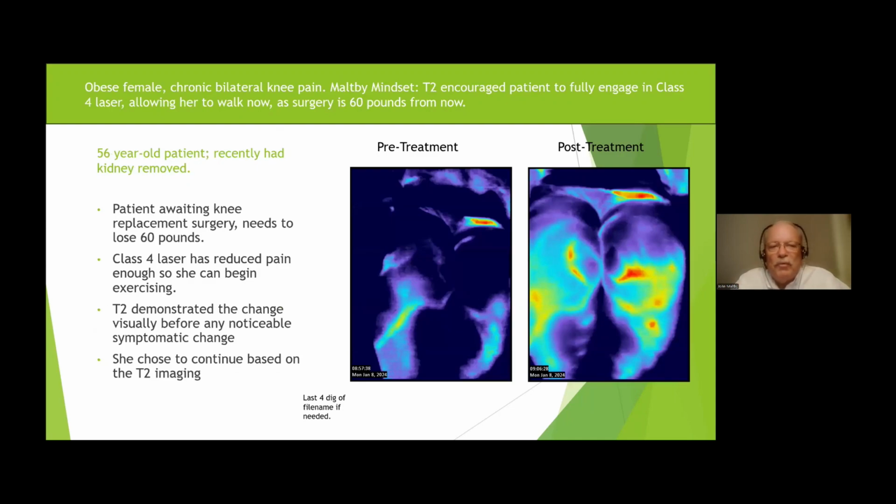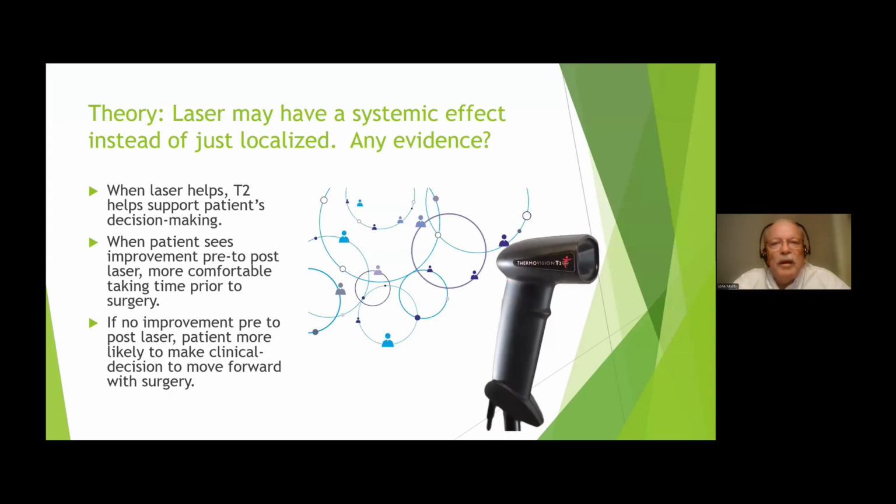Here's a great example. Another heavy lady, she was waiting on a knee replacement surgery. She had to lose 60 plus pounds before they were going to do the surgery. She came in, we lasered her knees. But again, remember, chronic, look how dark blue that was. I mean, we're talking pretty cold, right? Put it on the chronic treatment, treated both knees, and all of a sudden she started feeling better. And now she can exercise, and now she's lost 30 pounds. So she's halfway to getting to that point where, if necessary, she can still follow through with her knee replacement.